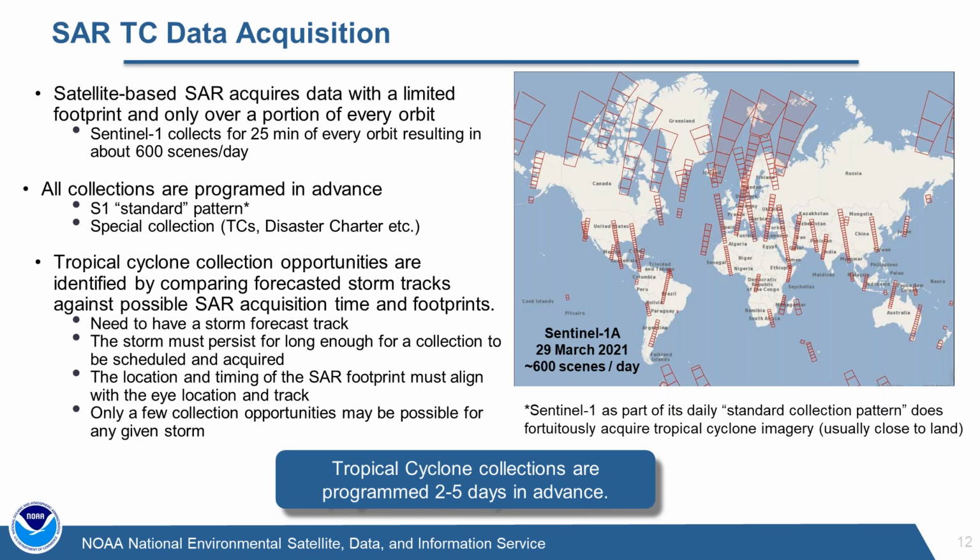So you have to get an idea for where the tropical cyclone is. Again, there are sort of four conditions here. We need a forecast track. The storm has to persist long enough for the collection to be scheduled and take place. Obviously, the location and timing of the SAR footprint has to align with the eye and track location. Sometimes that limits us to only a few collection opportunities on a given storm. The programming of the spacecraft needs to be done usually two to five days in advance. Obviously, the closer we can get to the time of collection, the more confident we can be as to whether we're going to get an eye hit or not.